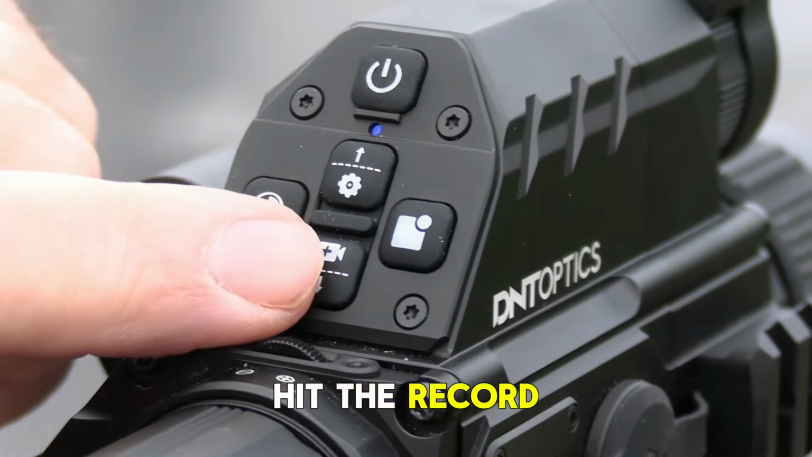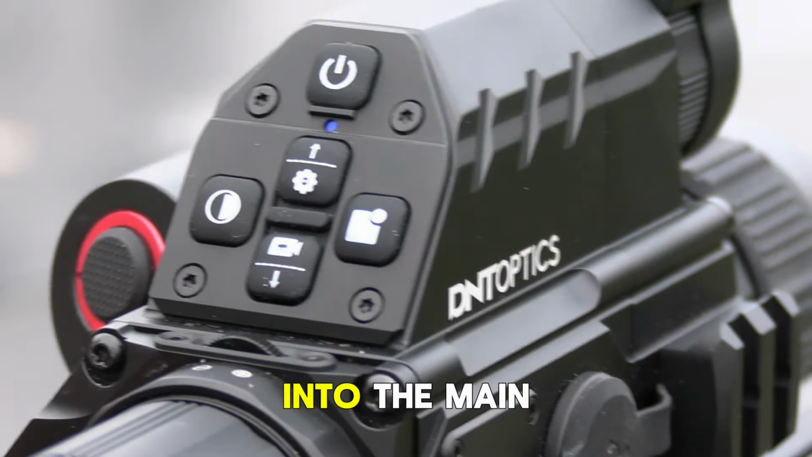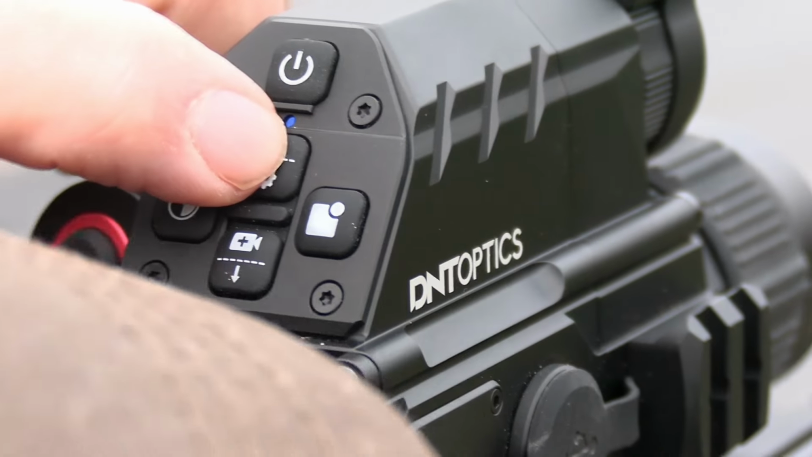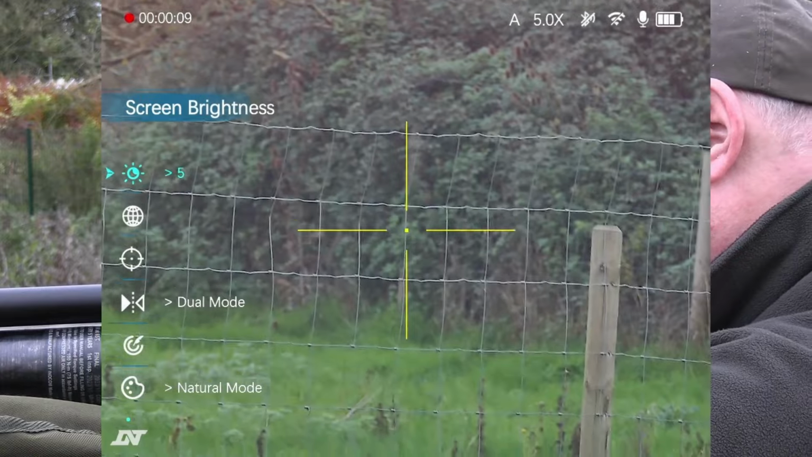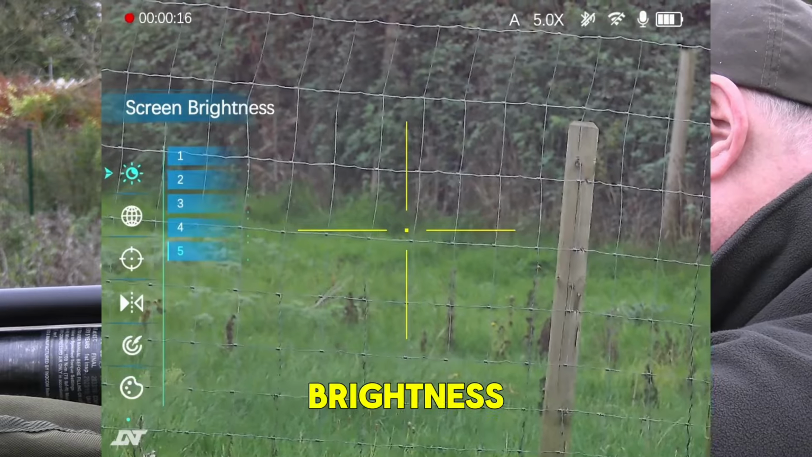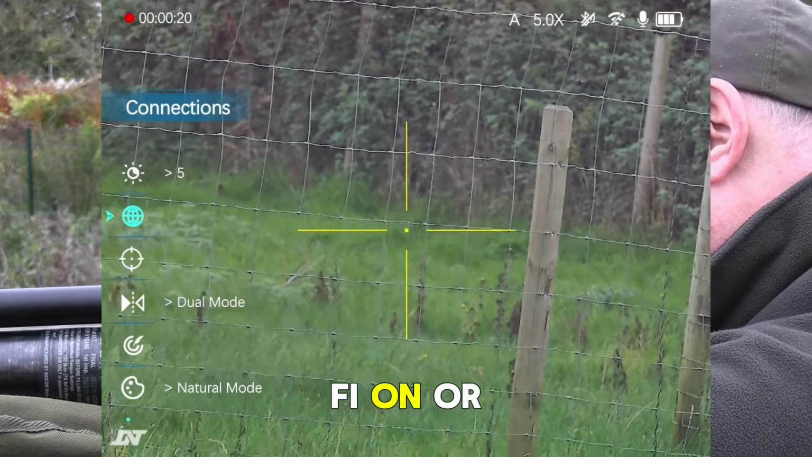Right, so I'm going to hit the record button, which is the bottom button, and then go into the main menu, which is the middle button below the power button. Just press and hold that down, and as you can see, a menu comes up. Now the first option is screen brightness, which is fairly obvious. You get 5 different levels of brightness. You can go in to switch either your Wi-Fi or your Bluetooth on.